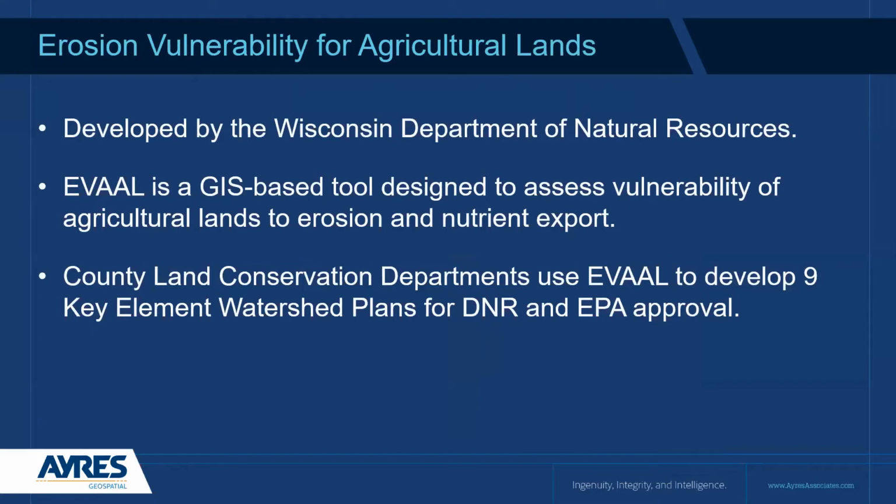We also do erosion vulnerability. What we do is we actually use the tools that the Wisconsin DNR had produced. So these are the EVAAL tools. They are GIS-based tools in order to evaluate erosion susceptibility across the landscape.